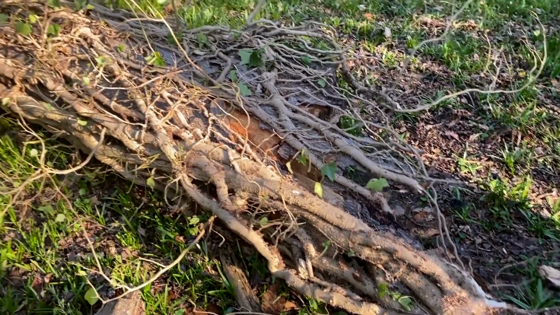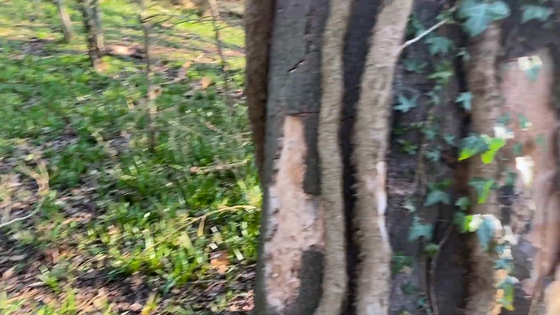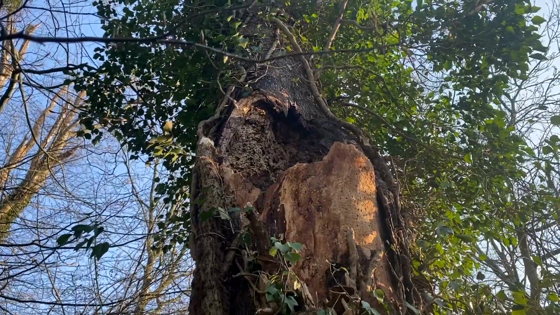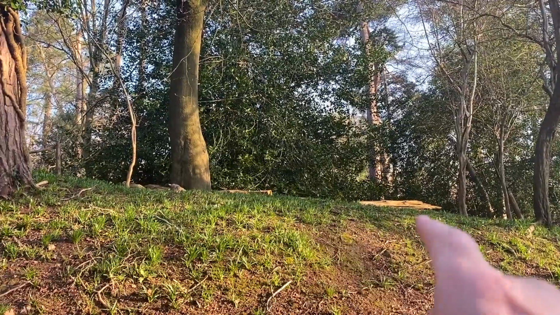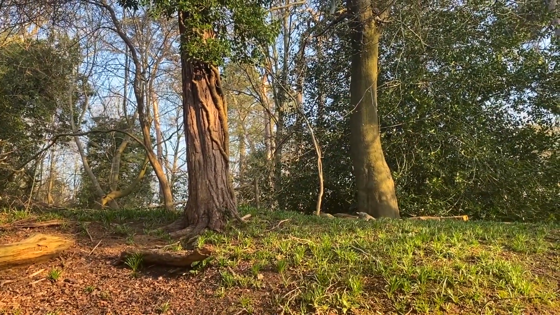So you can see this big massive tree trunk, and if we look up here, that's where it's broken from. So this is where we normally have camp, and this is the tree that has the camera attached to it.